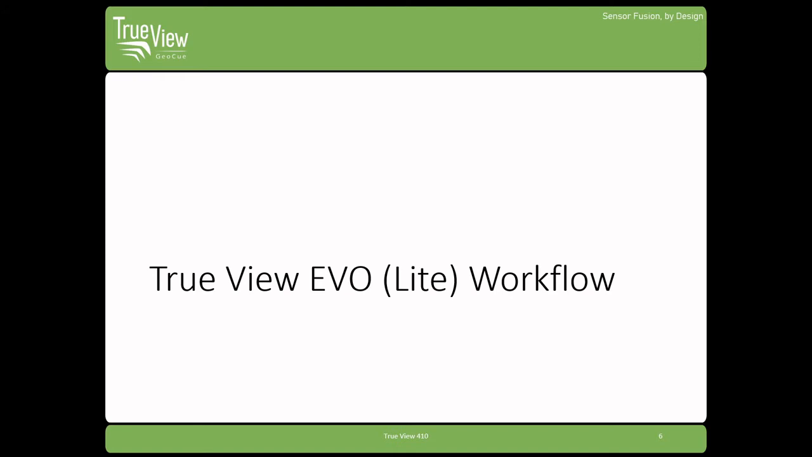So with that, let's hop over into TrueView EVO and go through the workflow. One point to mention just before I do that, TrueView EVO comes in several different license levels. To do the PPK processing that we're going to look at today, you actually simply need the Lite version, TrueView EVO Lite. So that gives you a chance to save a little bit of dollars. You can buy just the Lite version and still get the full PPK functionality that I'm going to show you now.